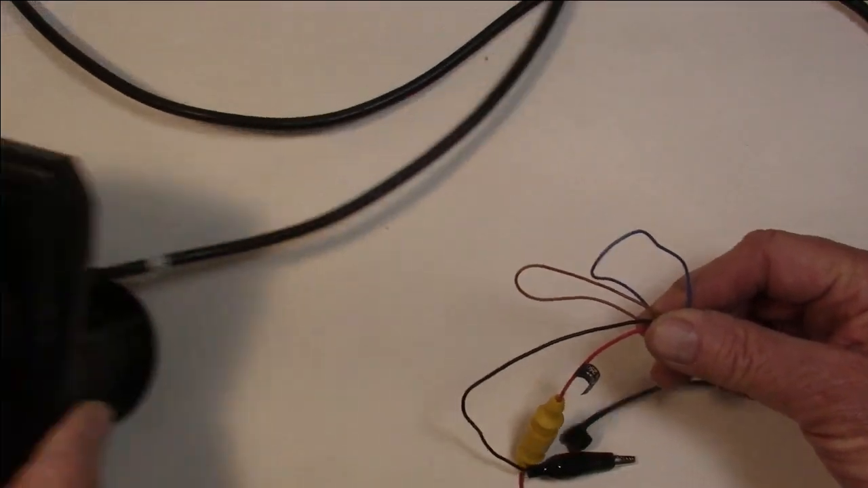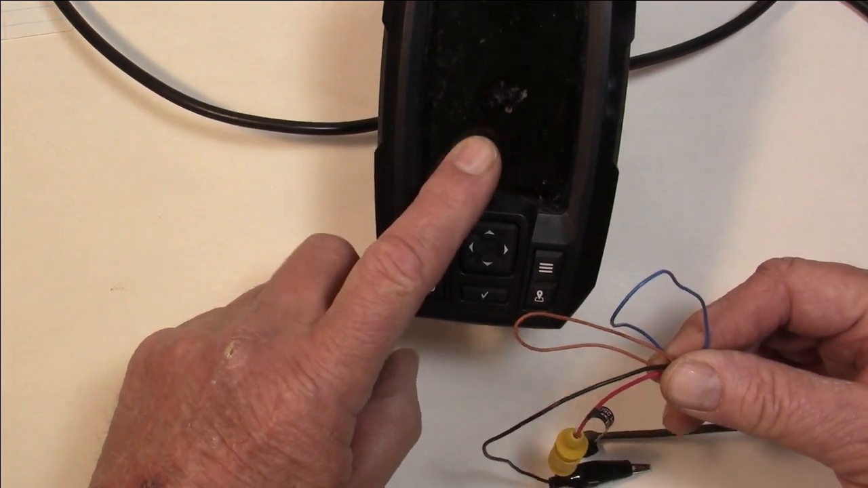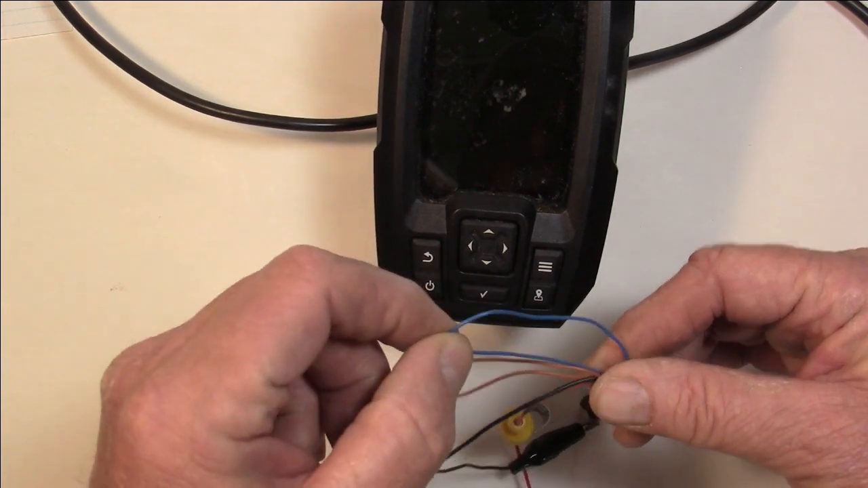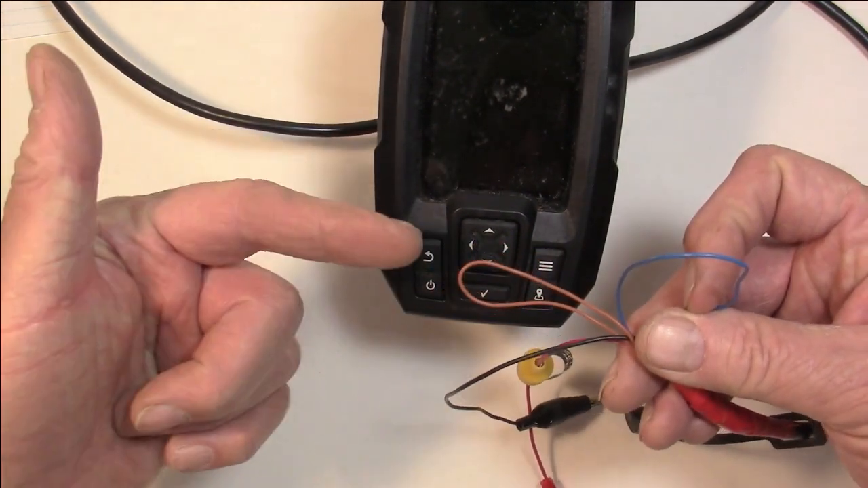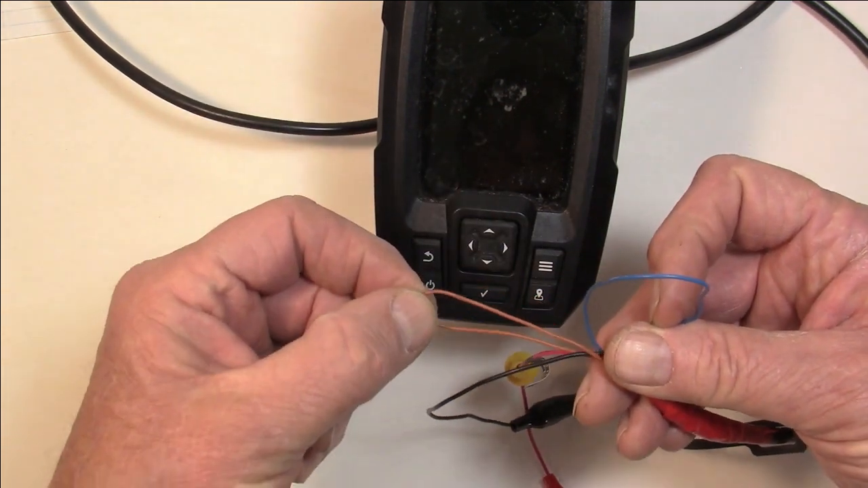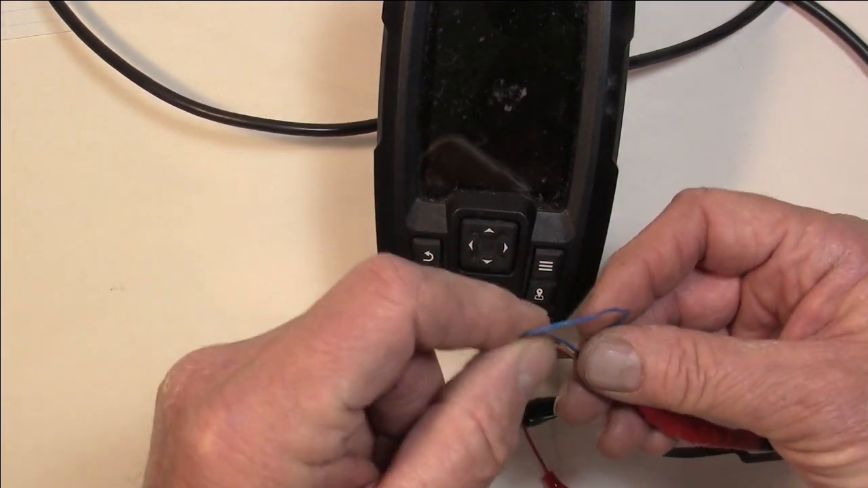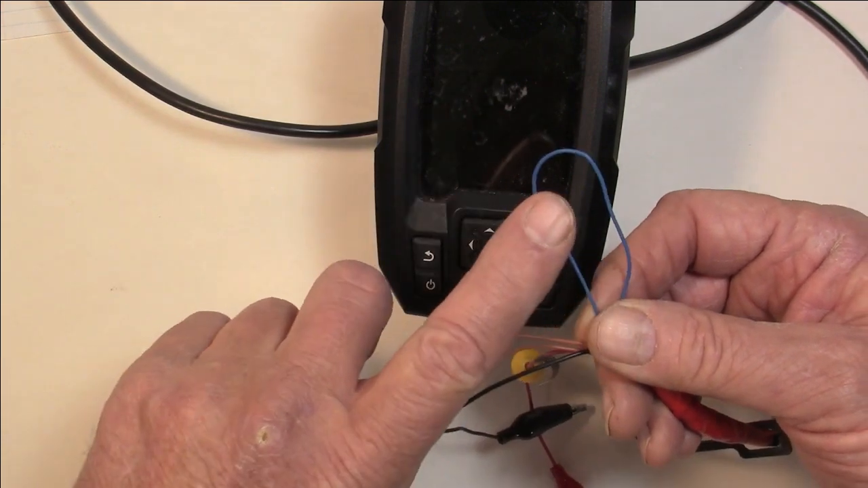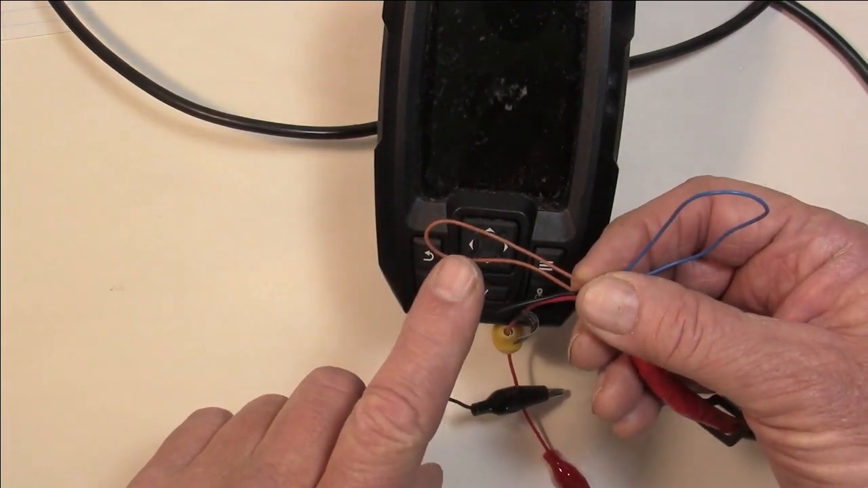So if I wanted to take data on the Garmin 4 and move it to, let's say, a Garmin 7, I would take the blue wire from the 4 and I would connect it to the brown wire from the 7. Then I'd take the brown here and connect it to the blue. So the blue wire is always the sending out or the transmission of the data. The brown wire is always the receiving of the data.